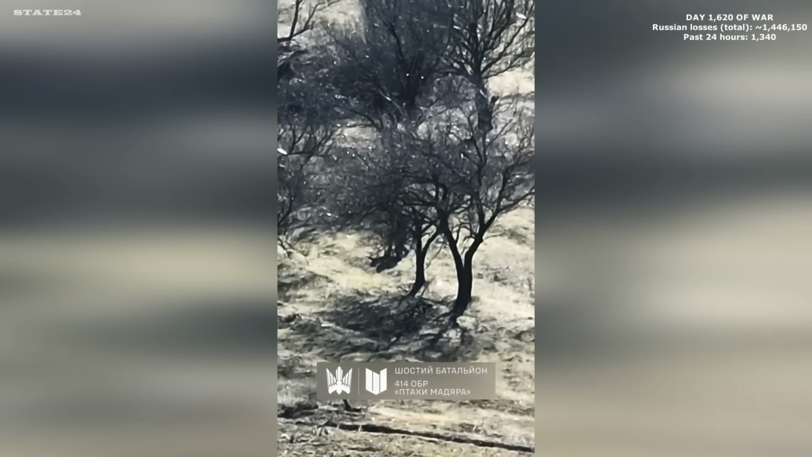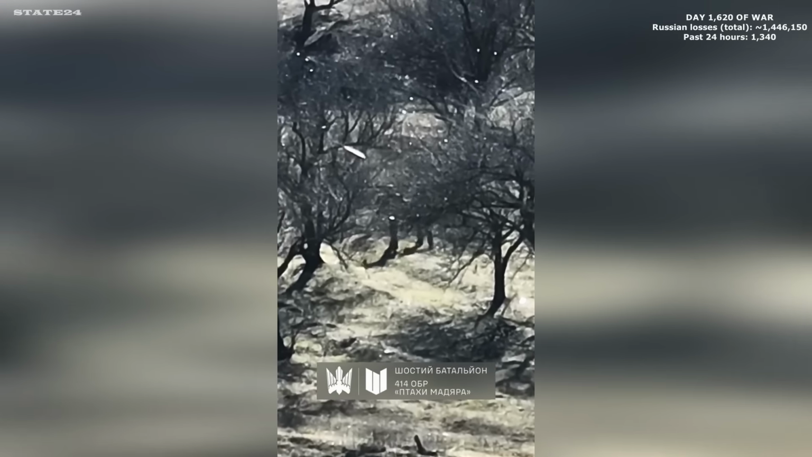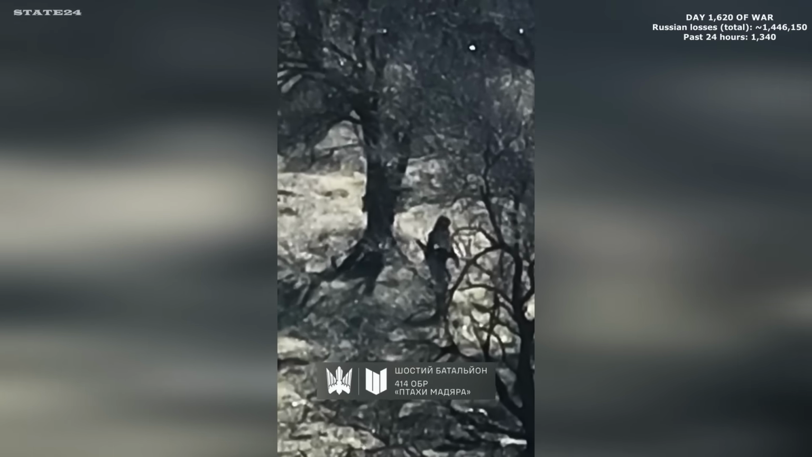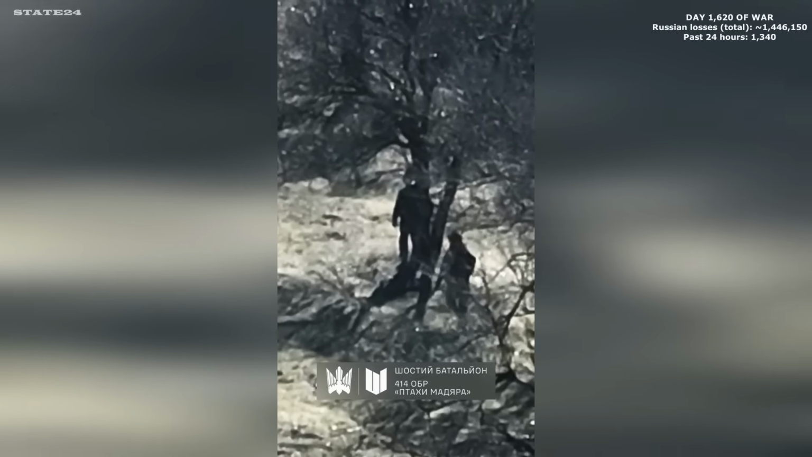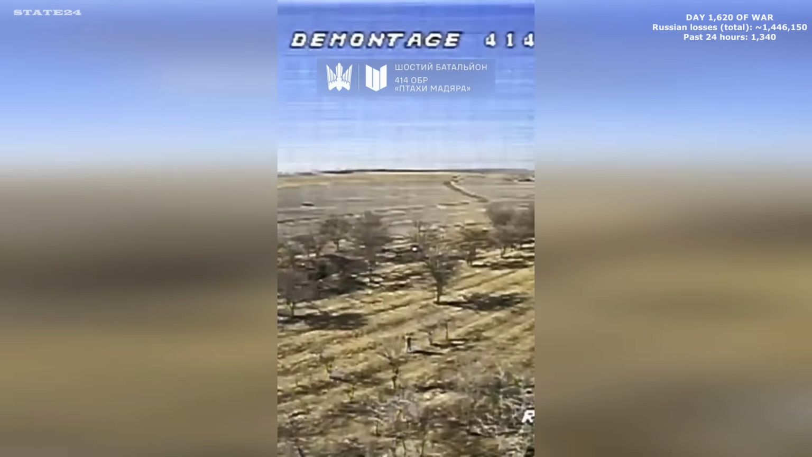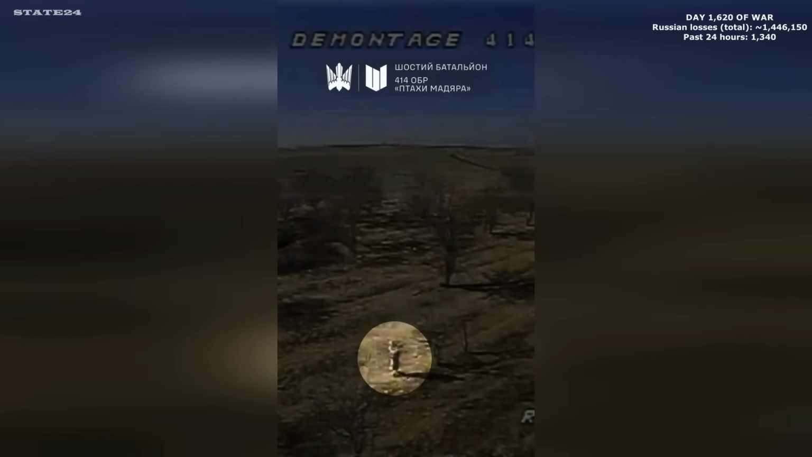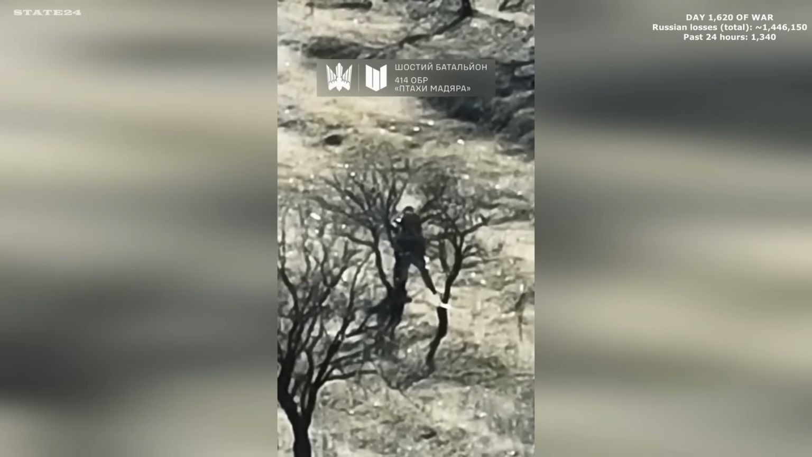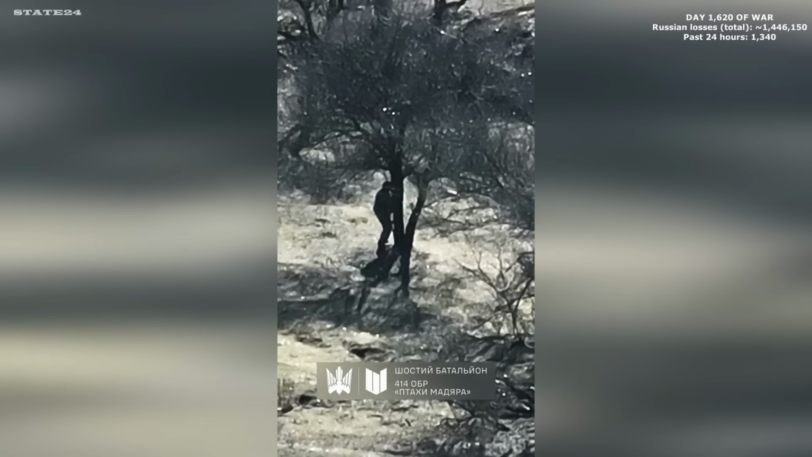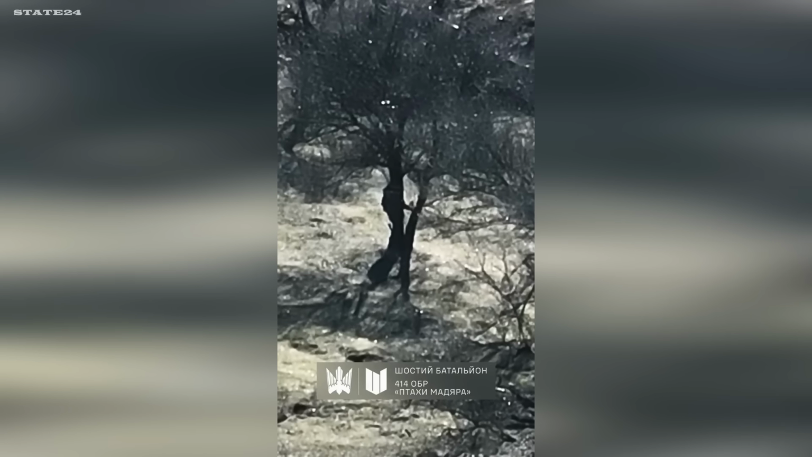Near the Pokrovsk direction, two Russian soldiers are spotted moving in apparent panic, already aware they have been detected. One takes cover beneath a tree, while the other breaks away in a different direction. A Ukrainian FPV drone immediately closes in on the fleeing soldier, launching the attack before he can reach safety. Not far away, the soldier sheltering beneath the tree watches and waits. Moments later, a second drone arrives and commits to its final approach, leaving him no time to react.